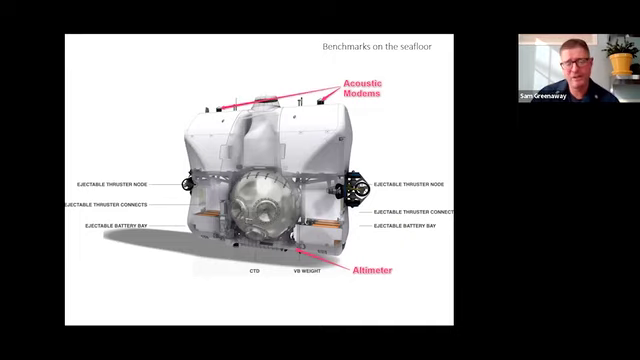So here's a schematic of the vehicle itself, and I want to emphasize I had nothing to do with building this vehicle, putting any instrumentation on, paying for it. We were brought in solely to be an independent look at the data and an independent calculation of the depth.